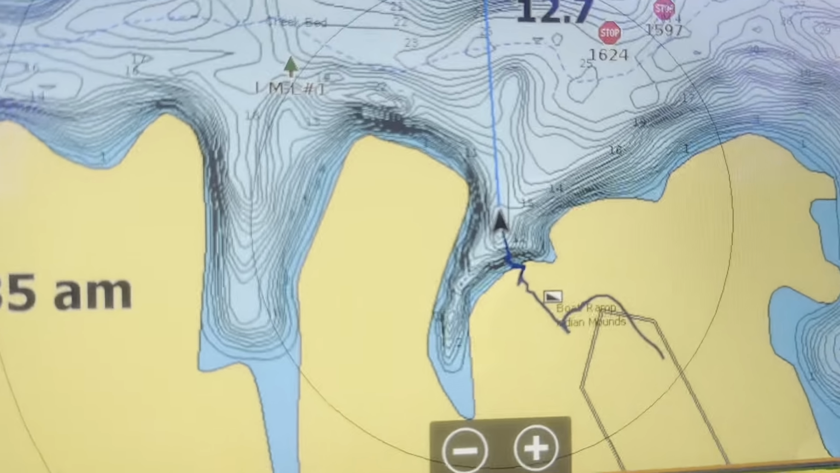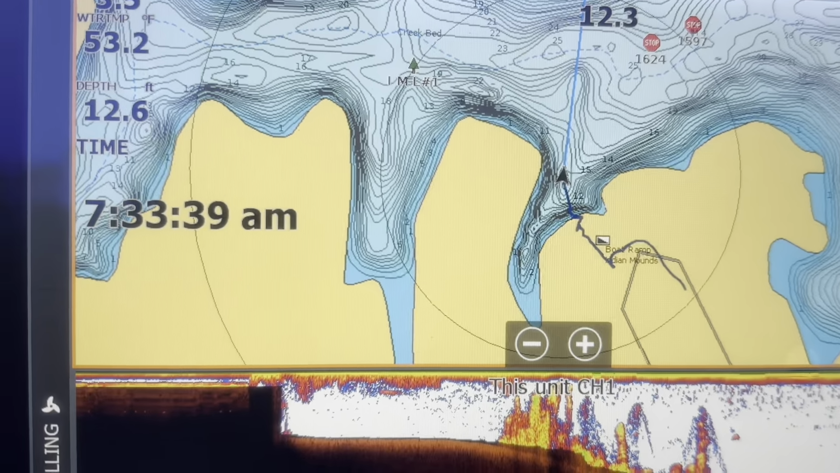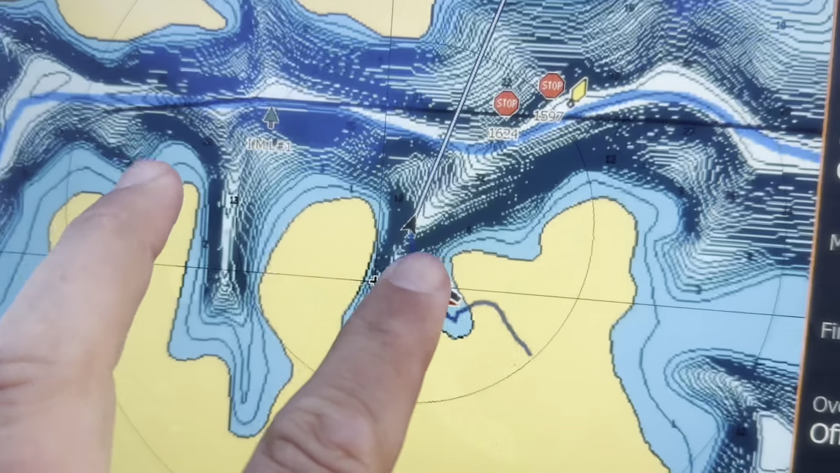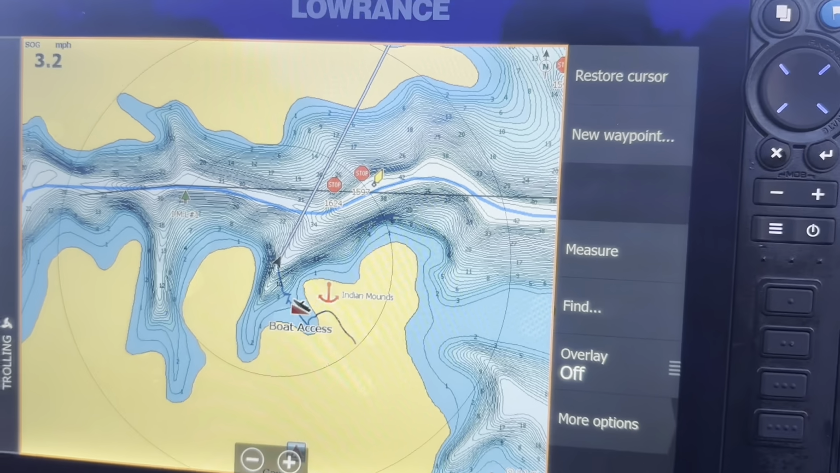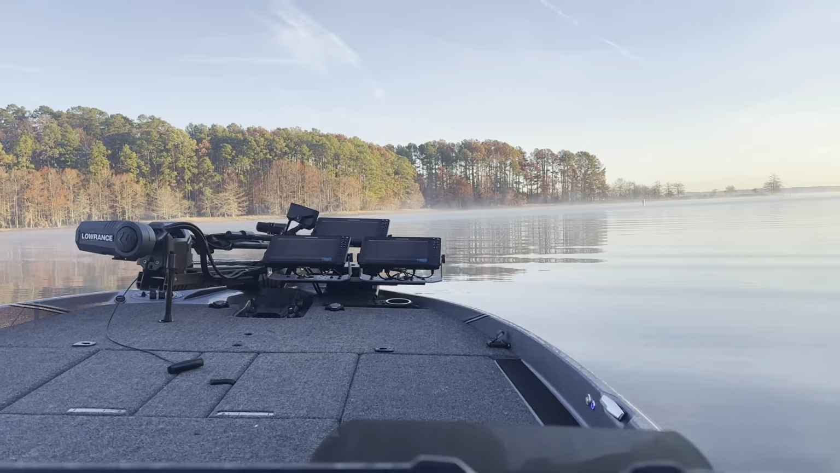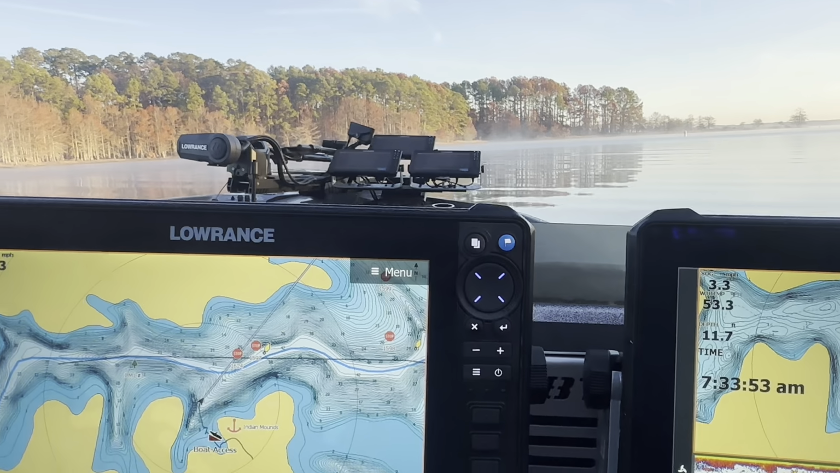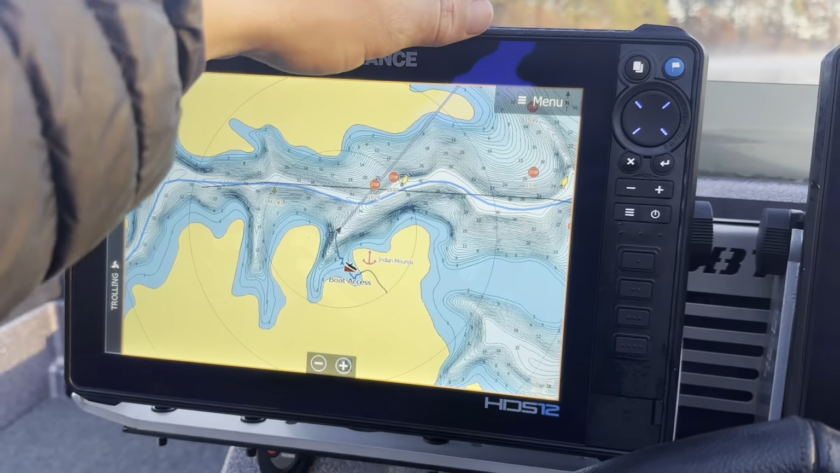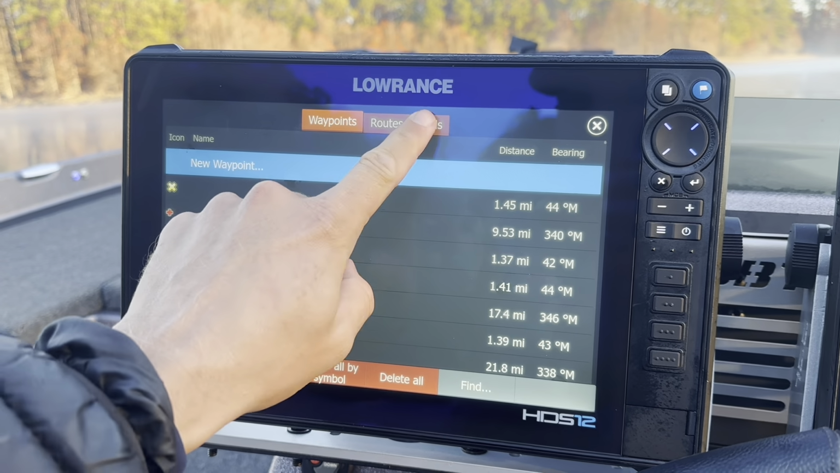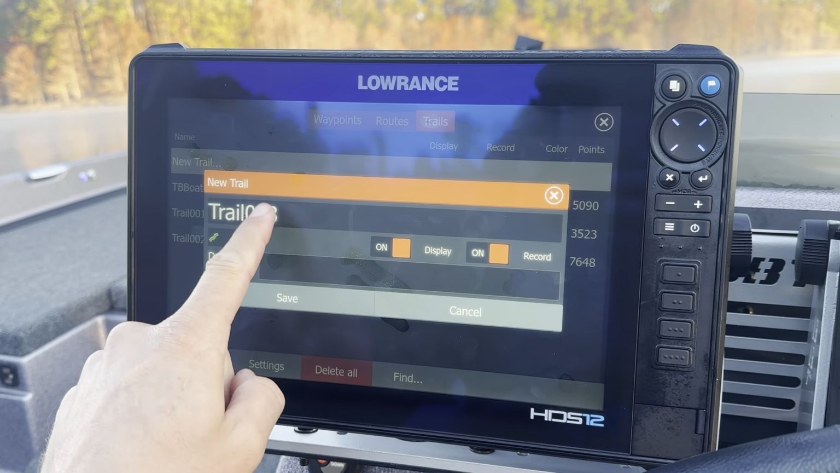So you can see I have that blue trail there. Got another one over here. It's another blue one. So I would like to change that every single day, and I'll do it on these two graphs and then also the one, that front right one there. These are the three that are connected, talking to each other. And all you're gonna do is hit that pages button, waypoints, trails, new, and you can either name it if you want. A lot of times I'll call it